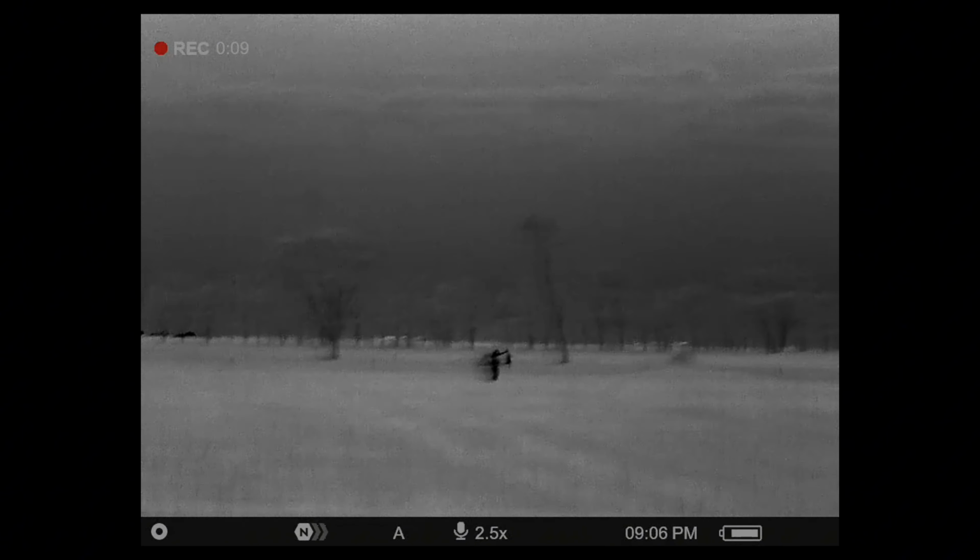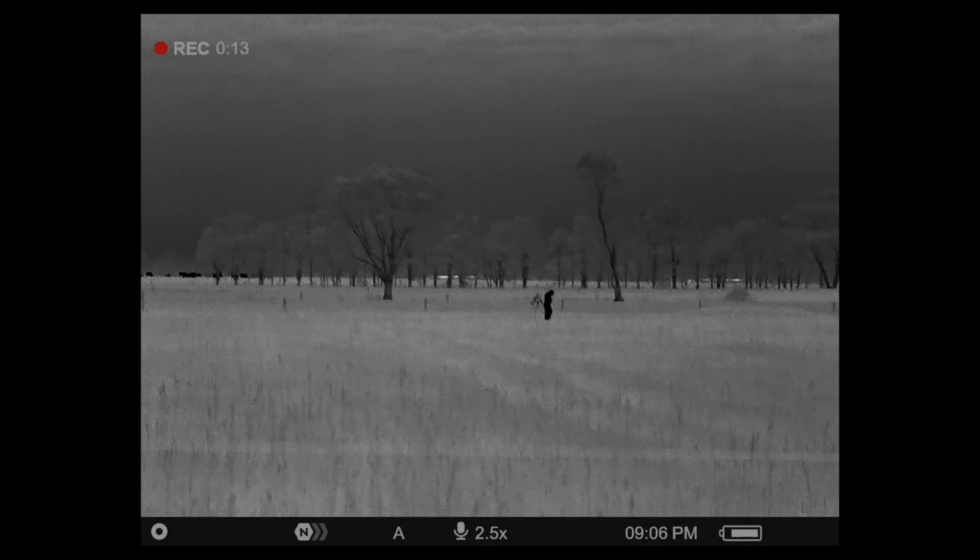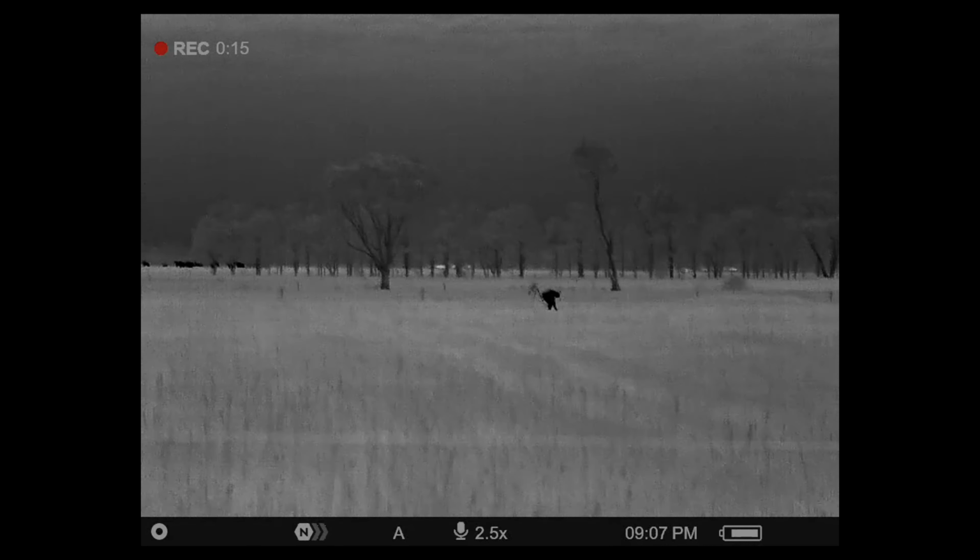Yeah. Might be a pup. And he didn't get too far away.